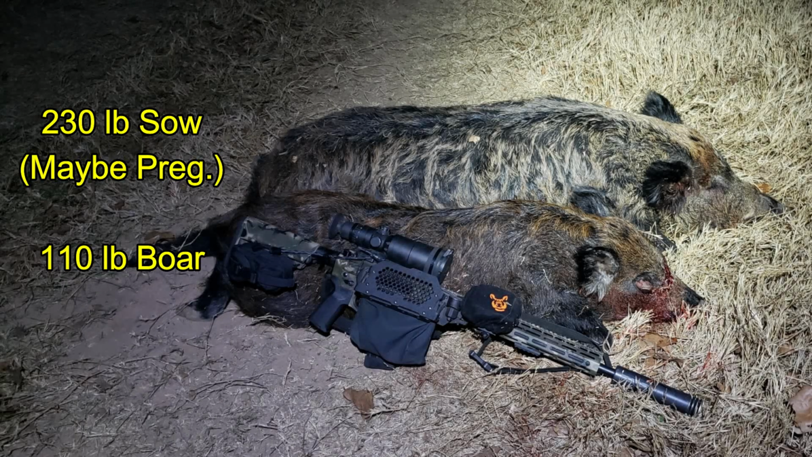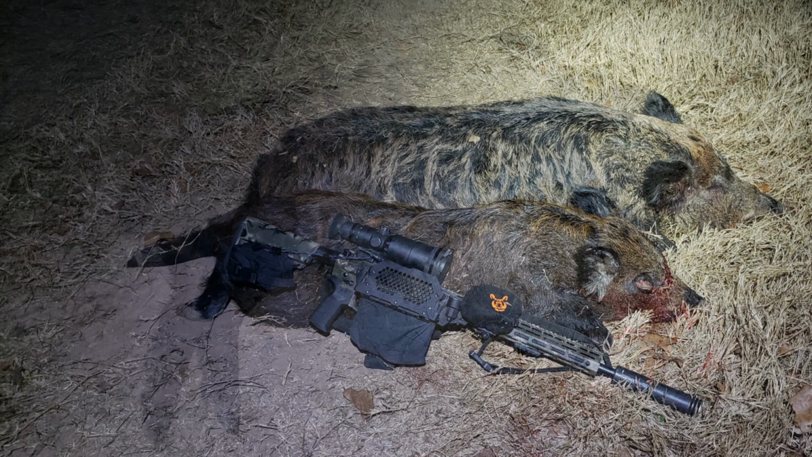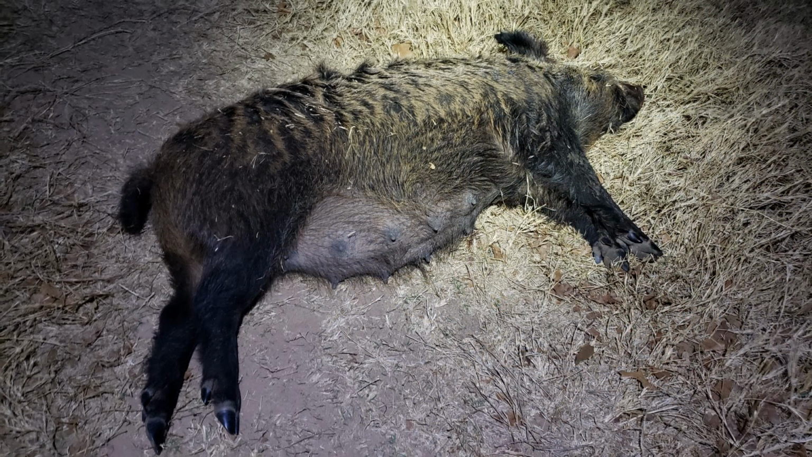The first hog was a sow coming in at 230 pounds and looked to be pregnant. The second was a 110-pound boar. And while she does look pregnant, I don't necropsy these hogs on this property because the landowner collects the hogs for me and takes them to a boneyard. And I don't want to create any more of a mess for them than I have already.